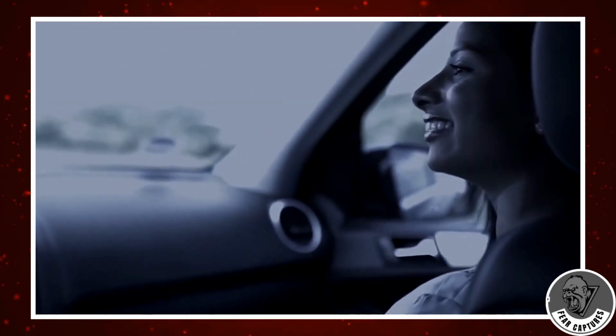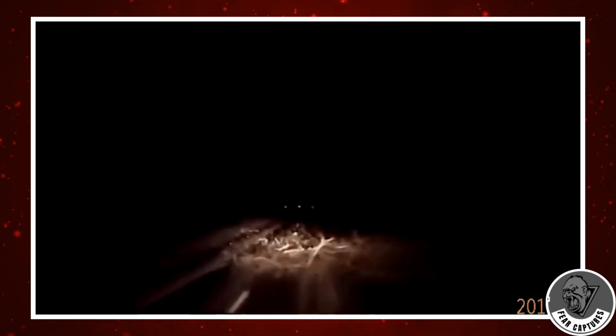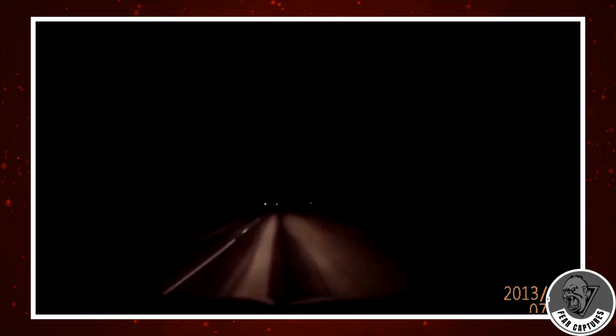In Russia, a couple was driving through a dark forest at night when something unexpected happened. Out of nowhere, a big tree suddenly fell right in front of their car, making them drive through it. Thankfully, nobody got hurt and their car wasn't seriously damaged. But imagine how scared they must have felt.